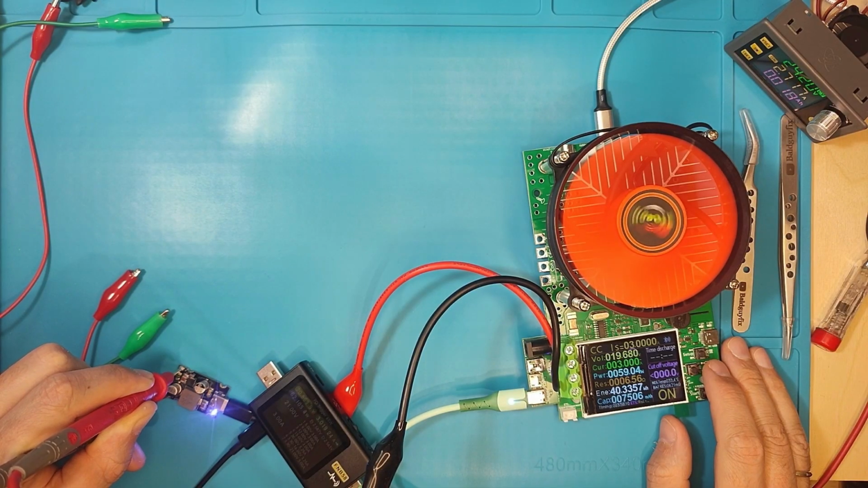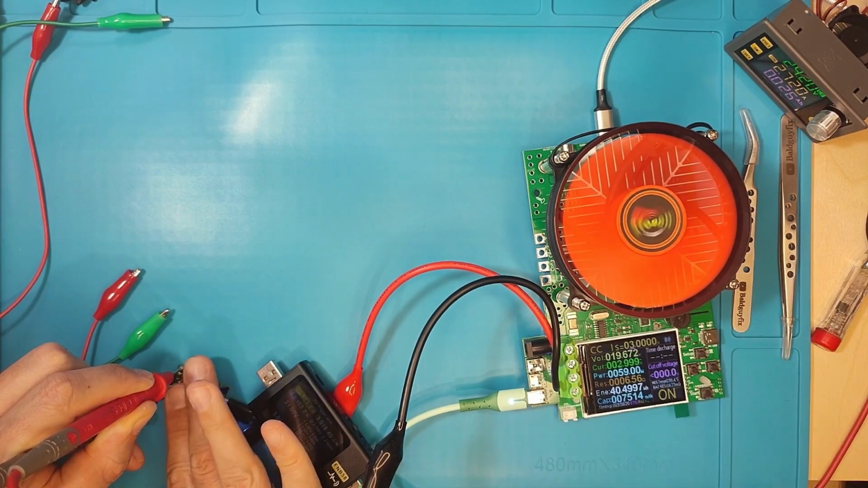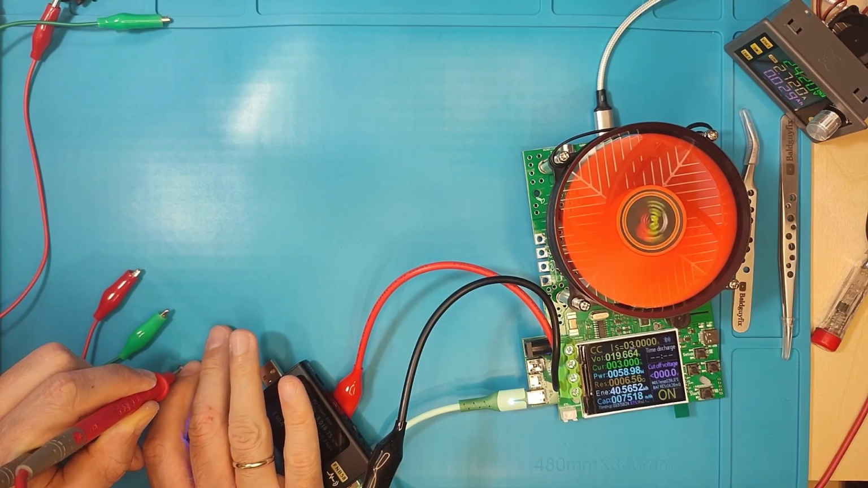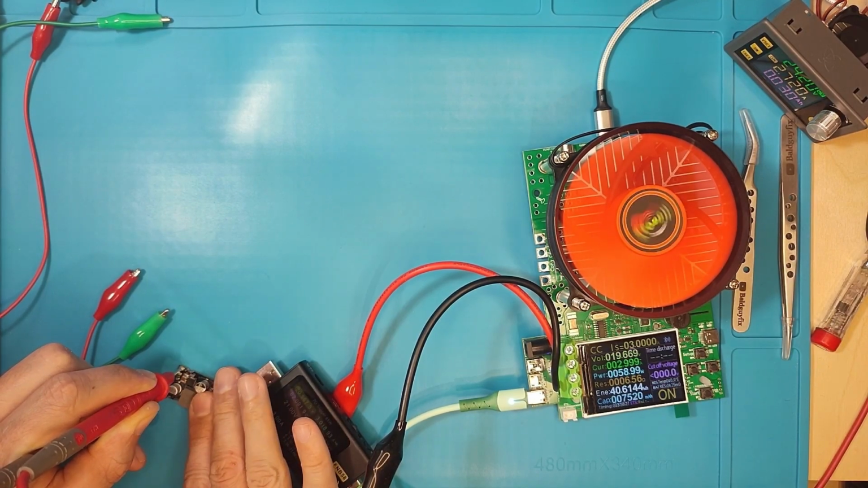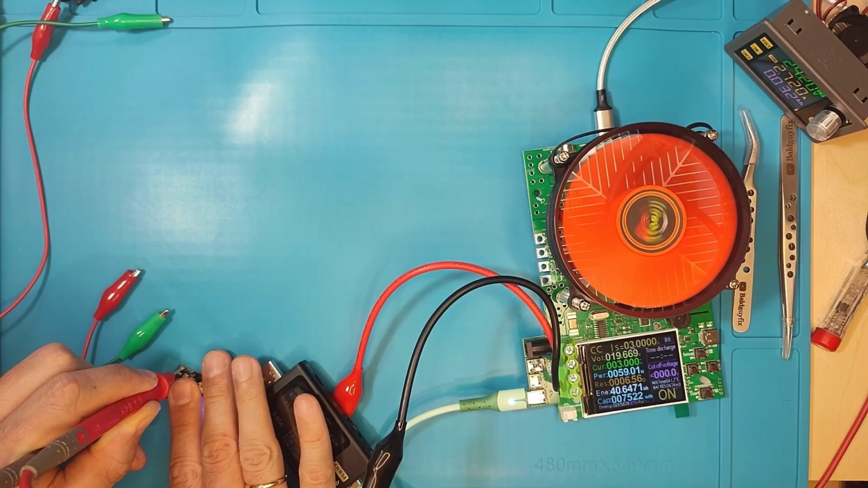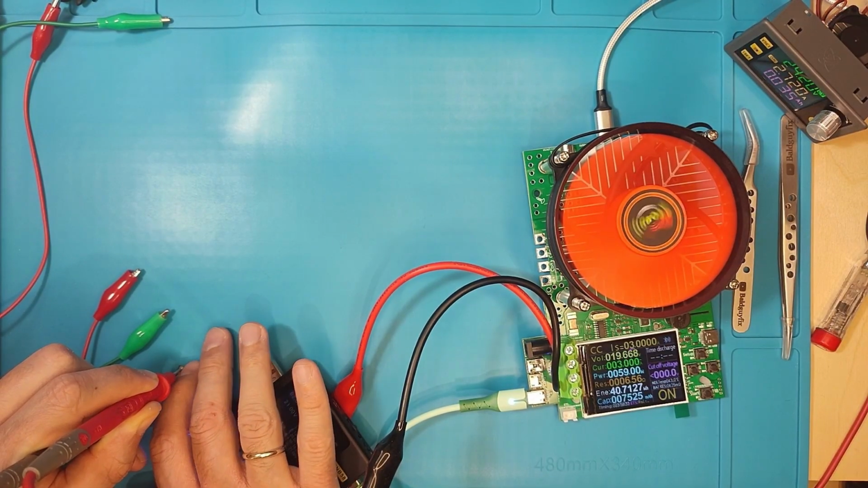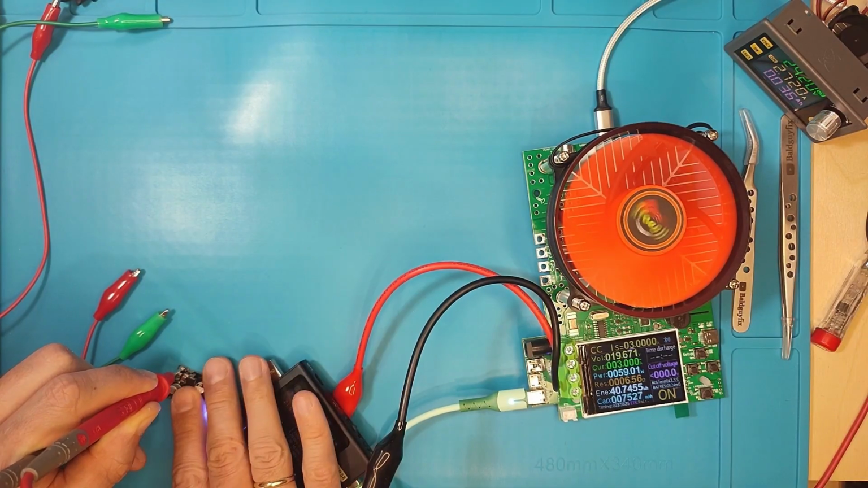And it really manages it quite nicely because the voltage didn't drop a lot, but I'm not seeing any temperature rising. That's really weird. I'm really impressed. We're at 60 watts right now with this little board.